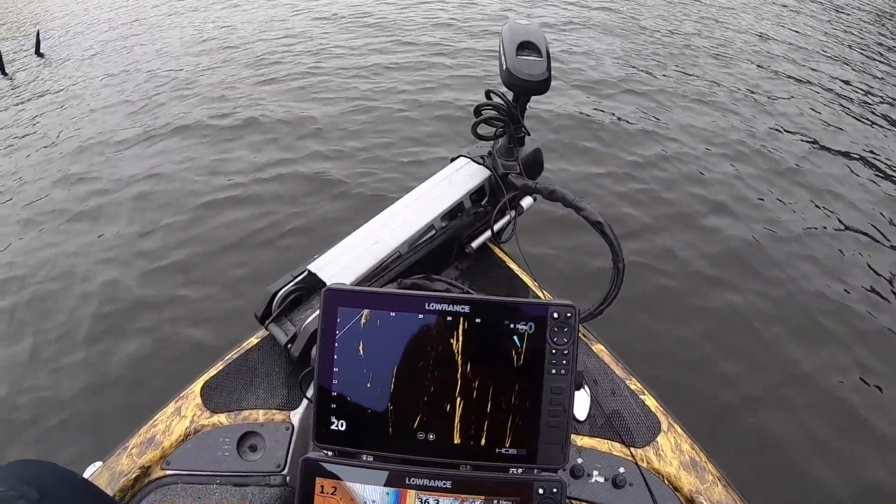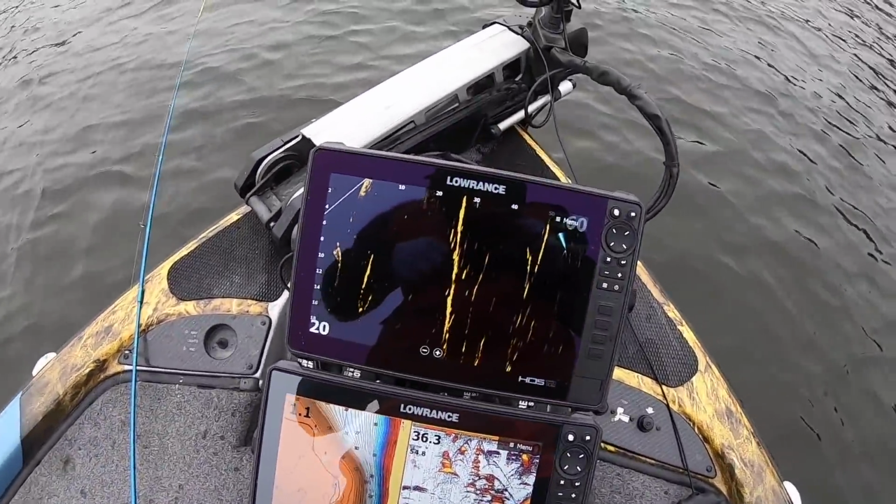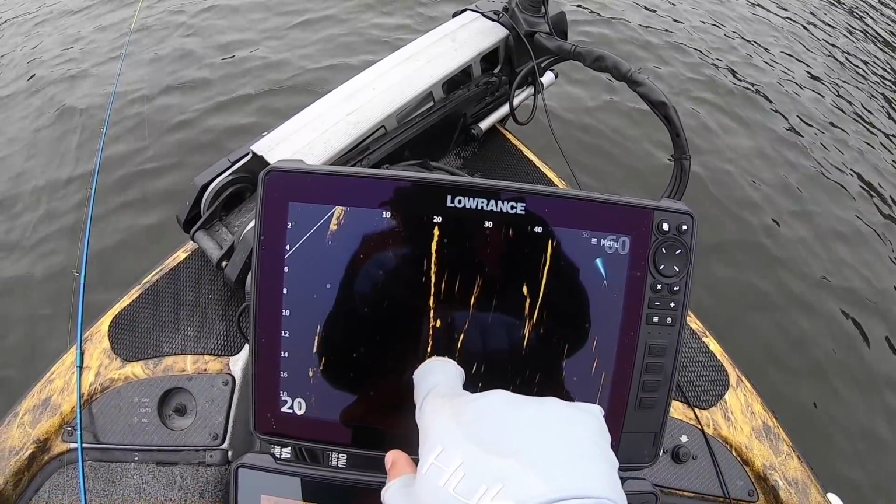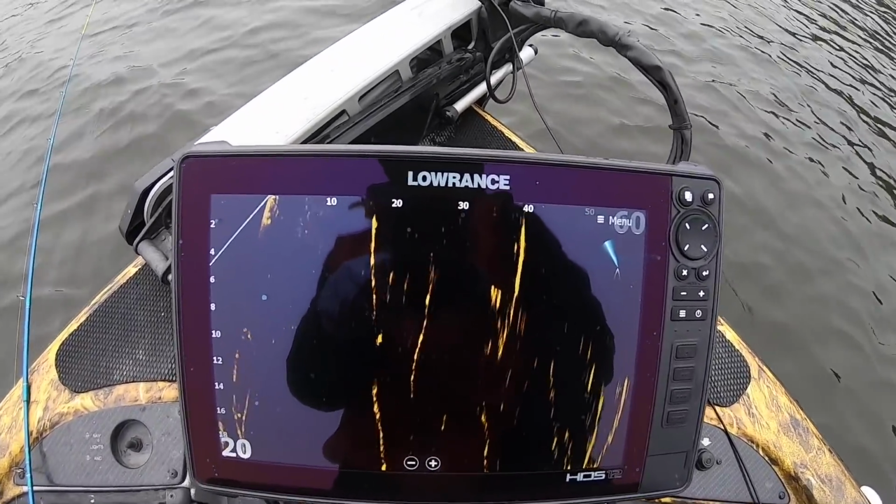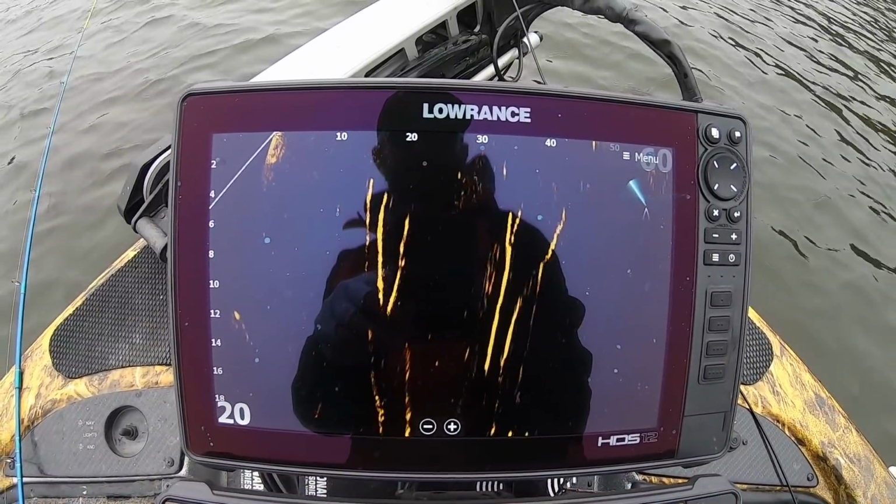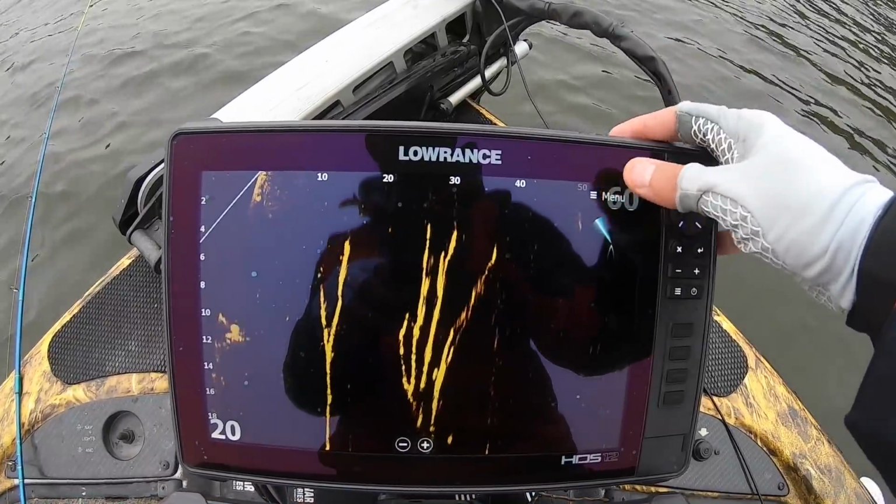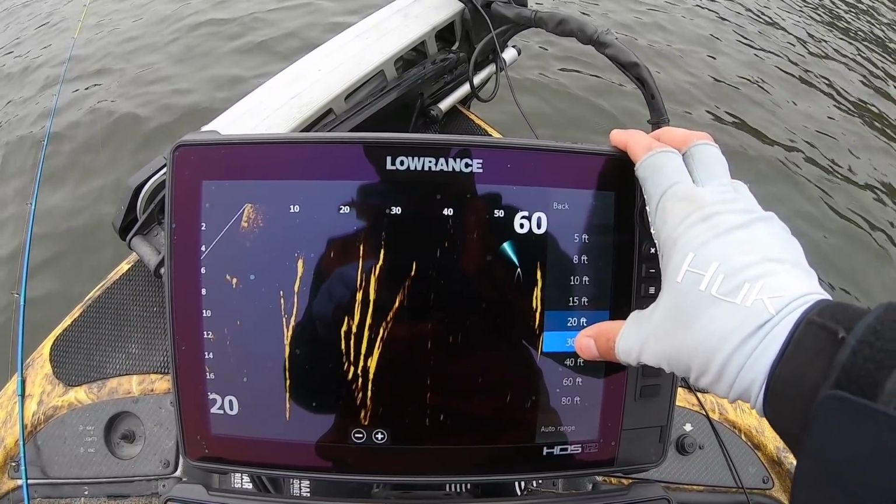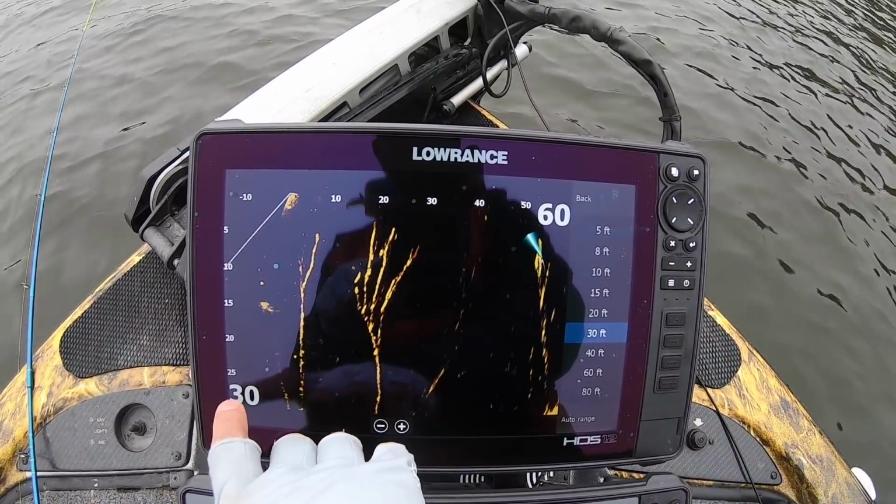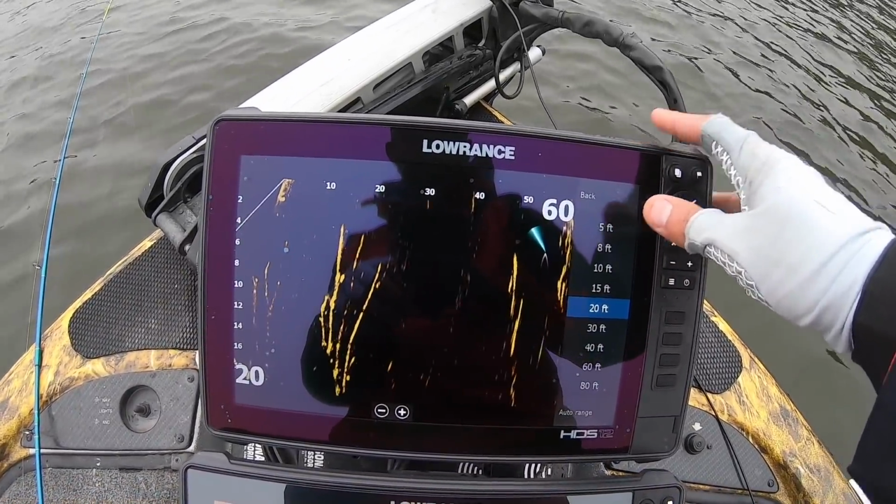I can't remember if I showed you guys my settings and stuff on Active Target yet, so I'm going to go through it one more time. I pretty much keep my down range on 20 feet. Now, if I was fishing for some super deep fish, I would change that. I'd take it down to 30 feet. But I like to manually change this down range, and like I said, most of the time I keep it on 20 feet.